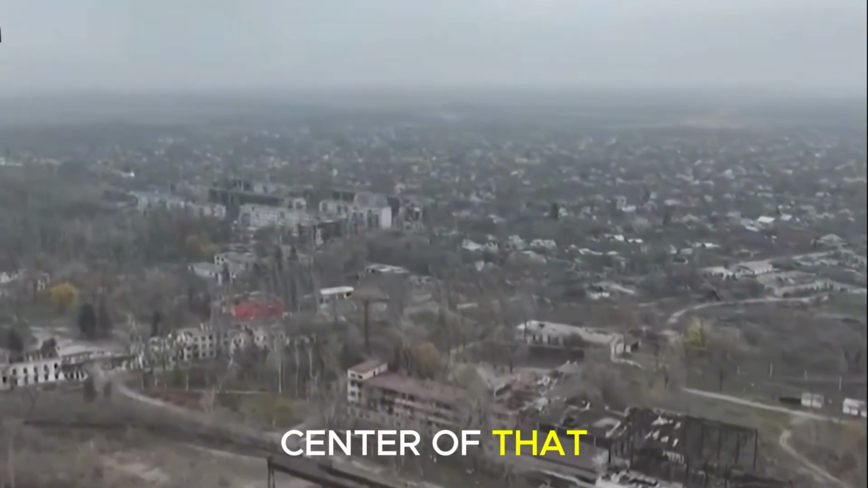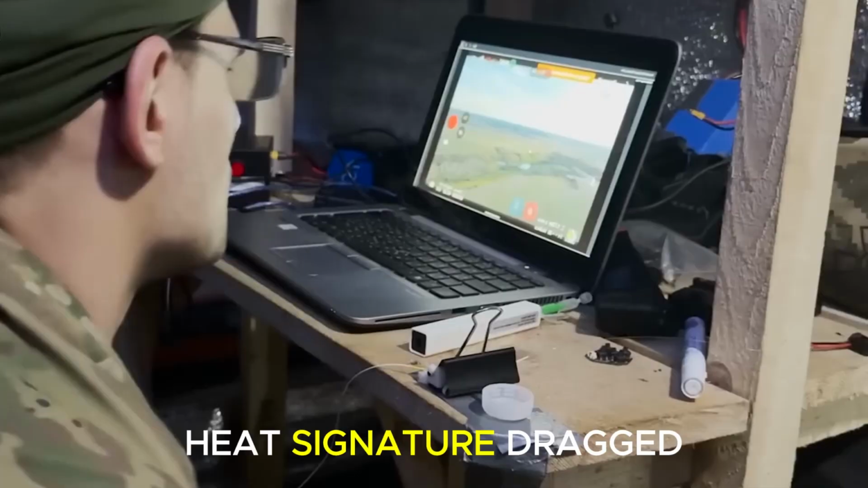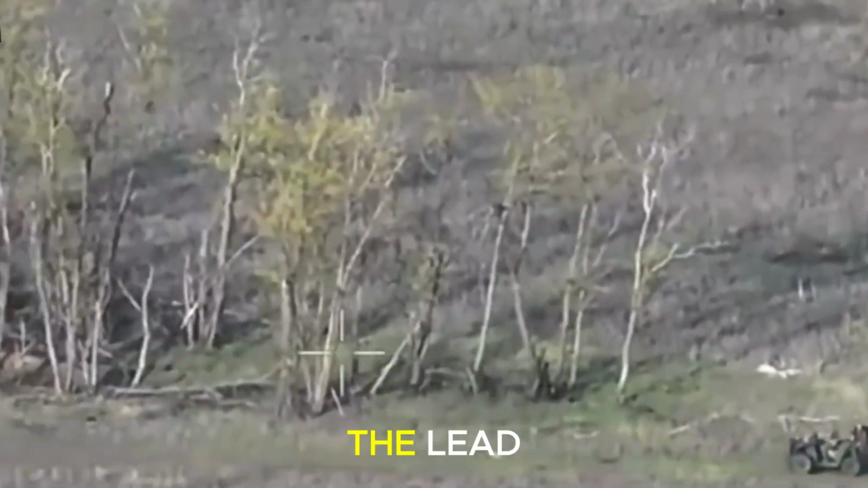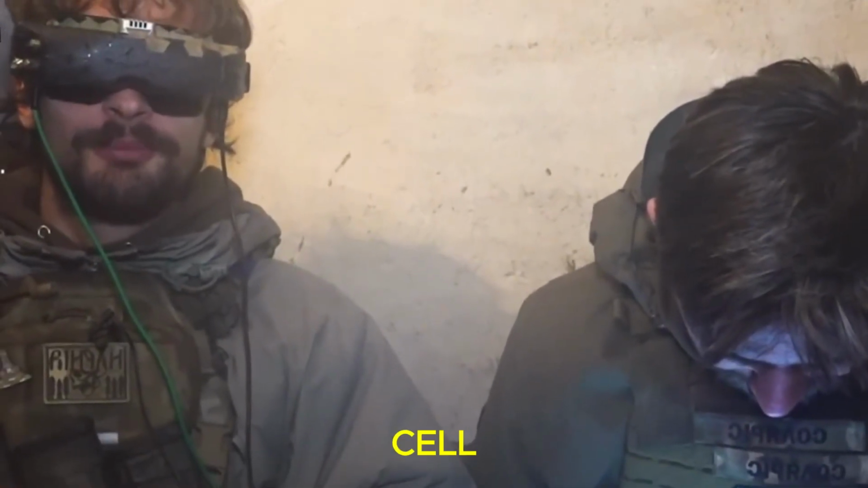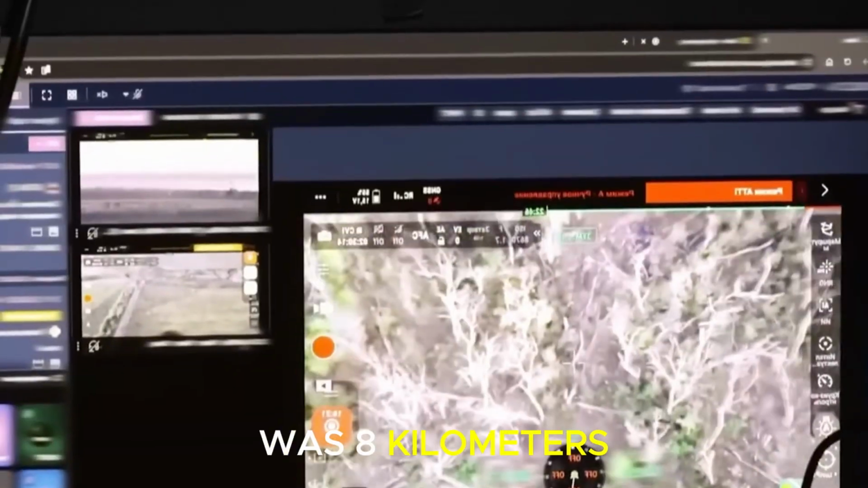Right at the center of that formation, the trailer stood out. A bright rectangular heat signature dragged by 2 soldiers, its engine still warm from recent use. Our operator marked the lead element and immediately transferred the target coordinates to our strike cell. The distance from our launch site to the target was 8 kilometers.